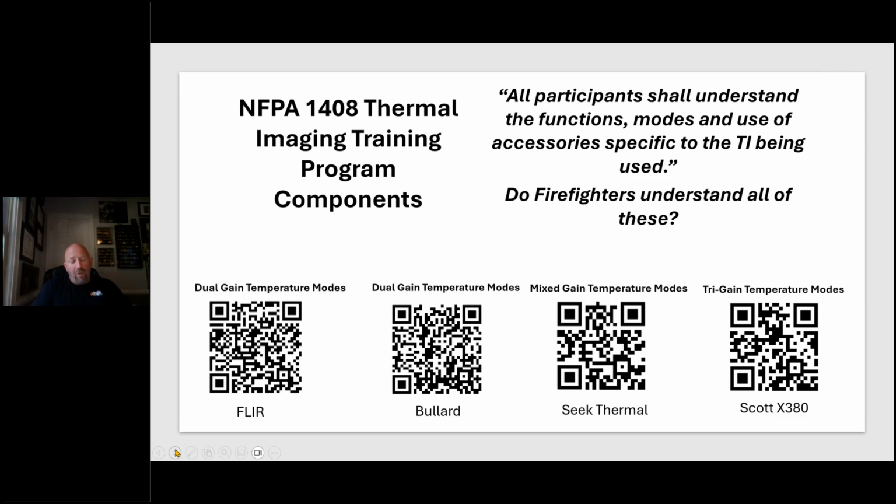And if you want to learn examples of that, whether you have a SEEK camera or not, we have a FLIR example, a Bullard example, a SEEK Thermal example, and for those of you who use the Tri-Gain, the Scott X380 is the most common one we run into. These QR codes take you to those videos explaining that, and per NFPA 1408, which is the thermal imaging training standard and maintenance standard, it says that we shall understand these functions and modes and use of accessories being used by that camera. So the question you should ask your firefighters is, do they understand this?